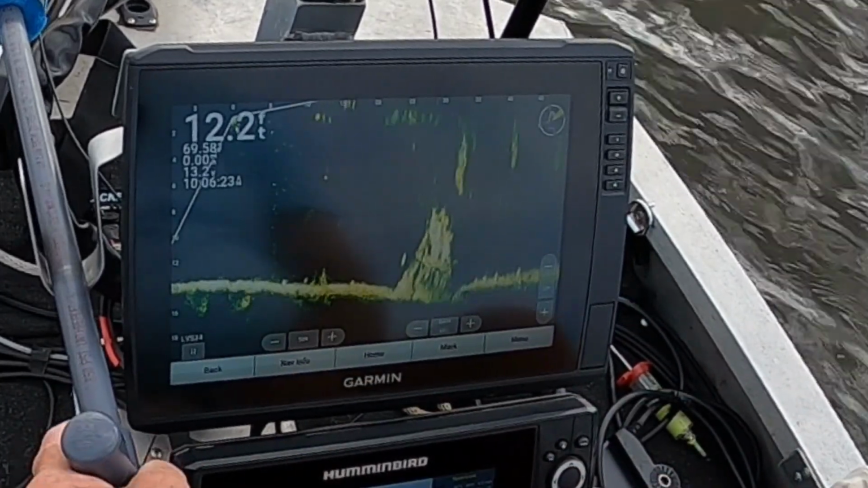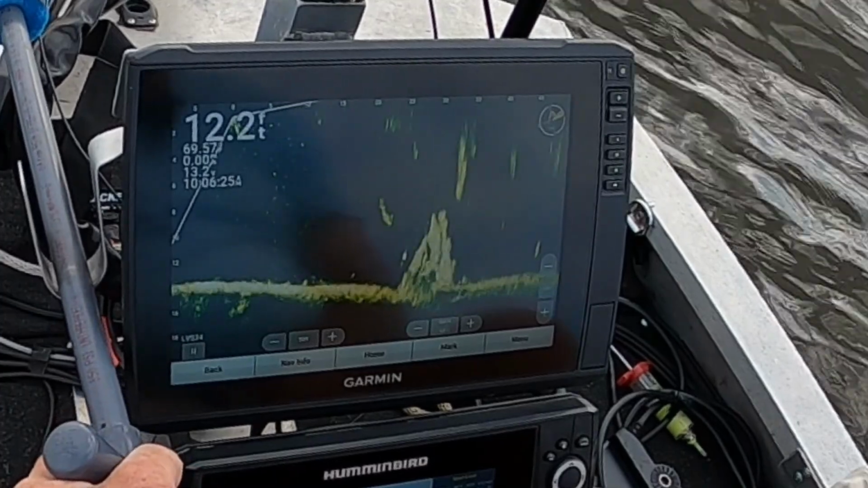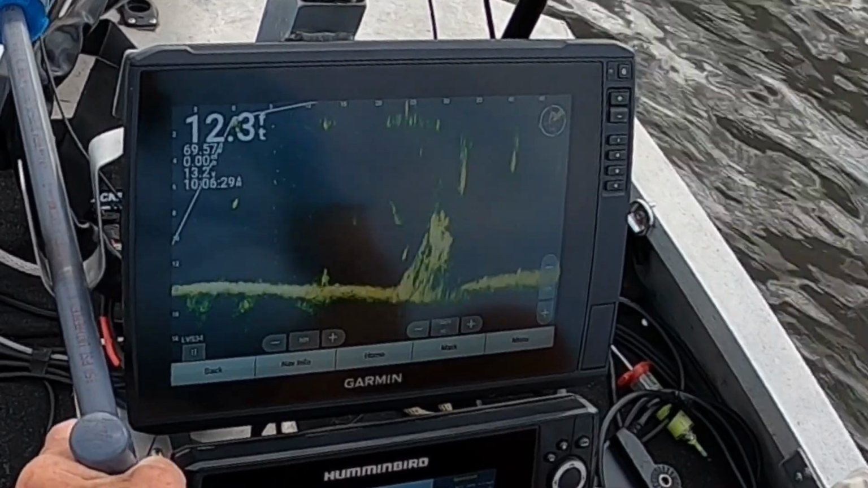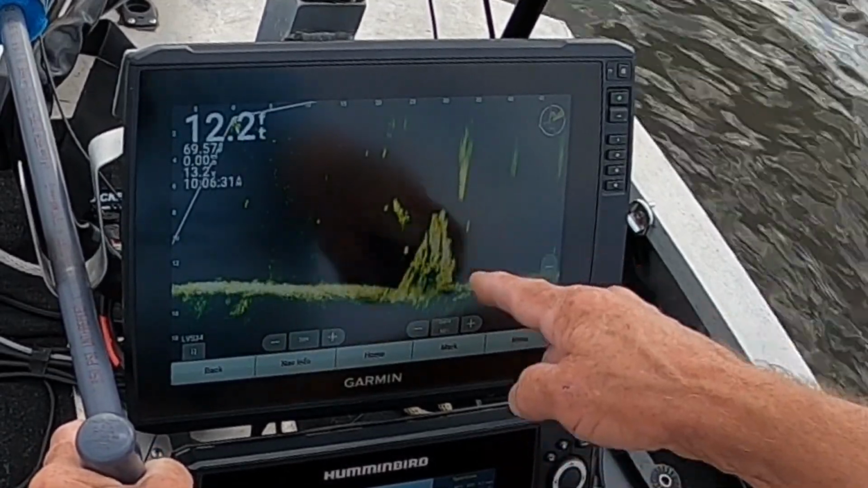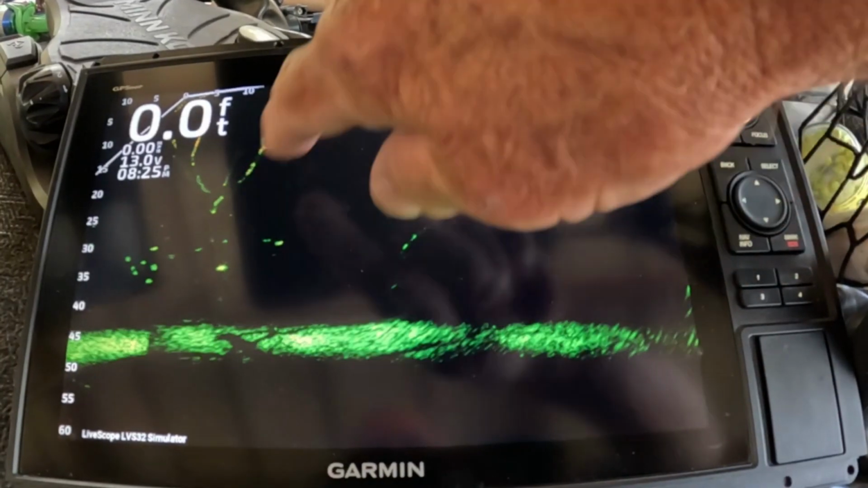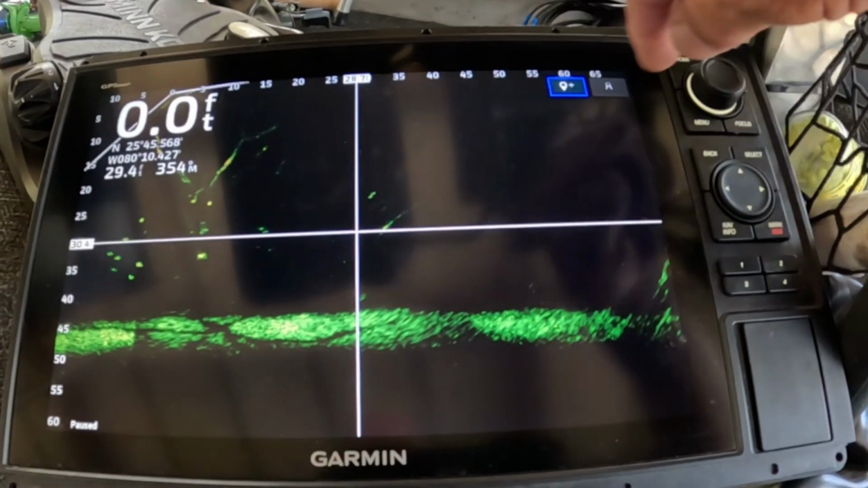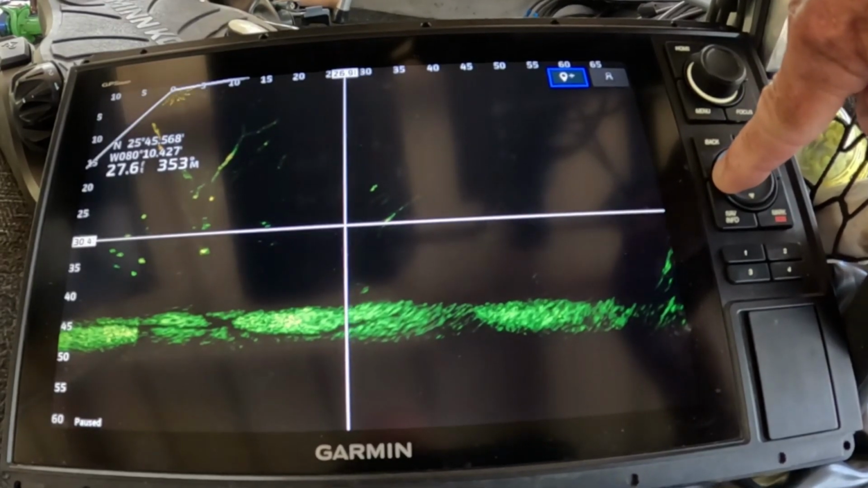Looks like it's got fish in it. You know, I see fish barely moving in it, so it may have some right there on the top of it too. Now let's try that tree right there. All right, just press the arrow key button. Now just move it over to that tree.